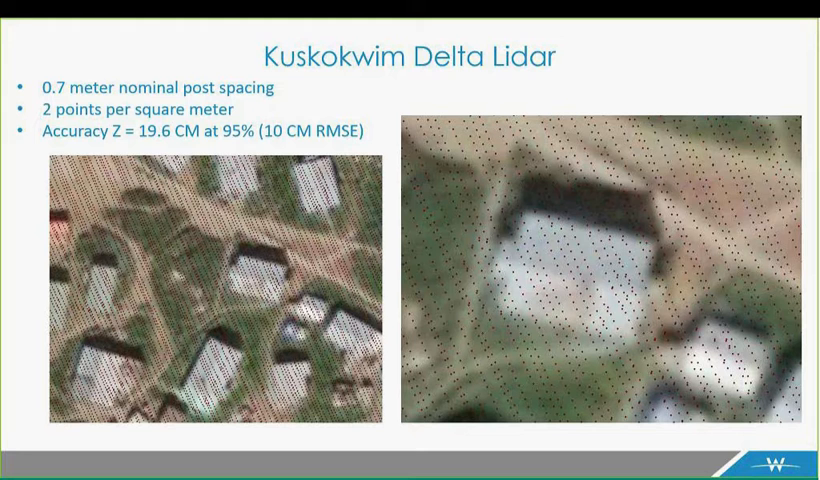So when I said QL2 LiDAR earlier, there's a couple ways to describe it. 0.7 meter nominal post spacing is one way that you'll hear it. Typically 2 points per square meter is what it means though. QL2 LiDAR is quality level 2, a term that was developed in relation to the 3DEP program.